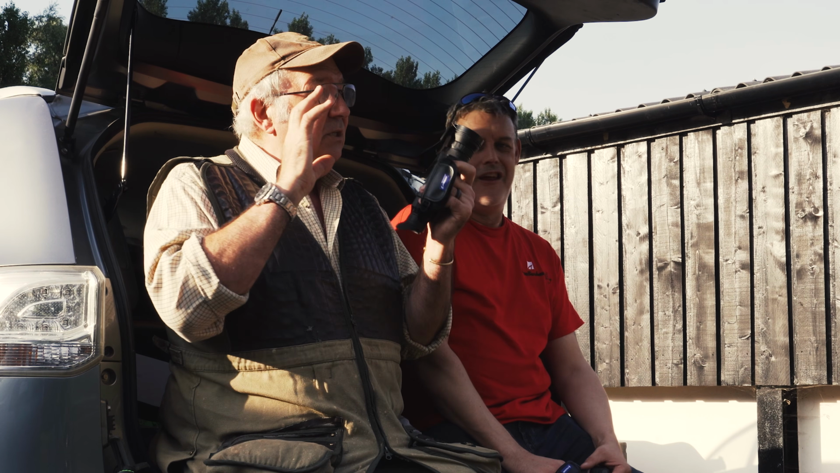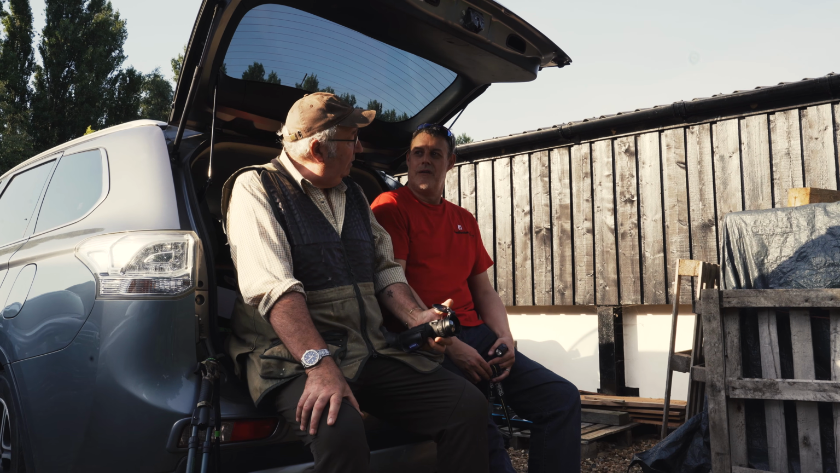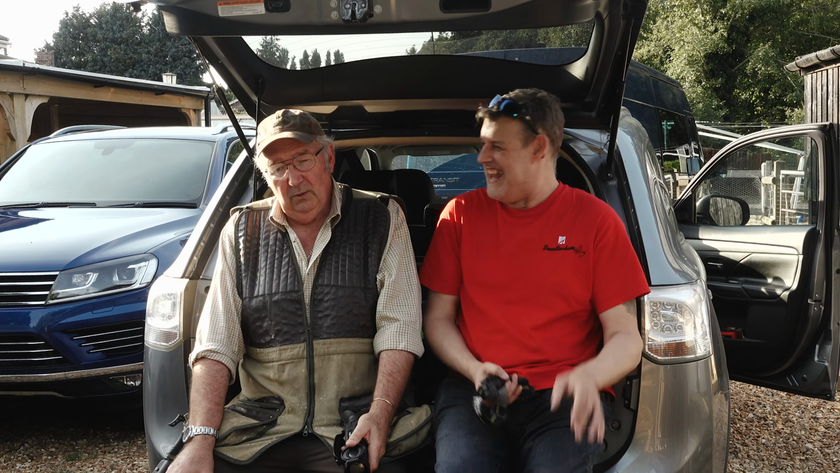It isn't. No. It's a much easier way of spotting them and focusing your hunt, but it doesn't replace your core skills. And I think that's a good thing. Yeah, definitely. You should never do away with the core skills of hunting, and these don't do that. Right, should we get the rifles? Yeah, I'll get my camo gear on.